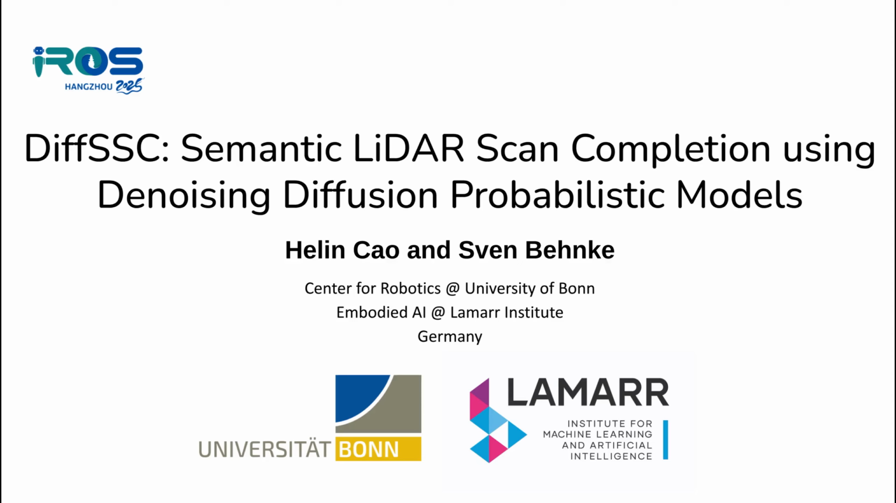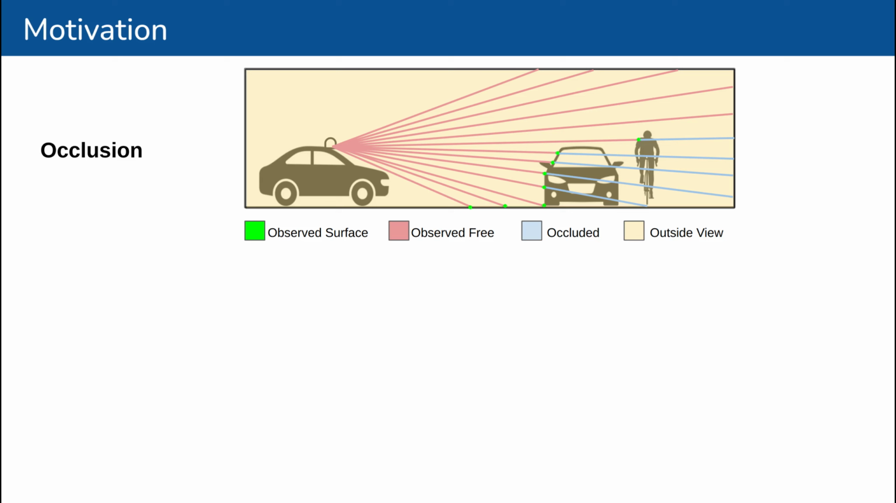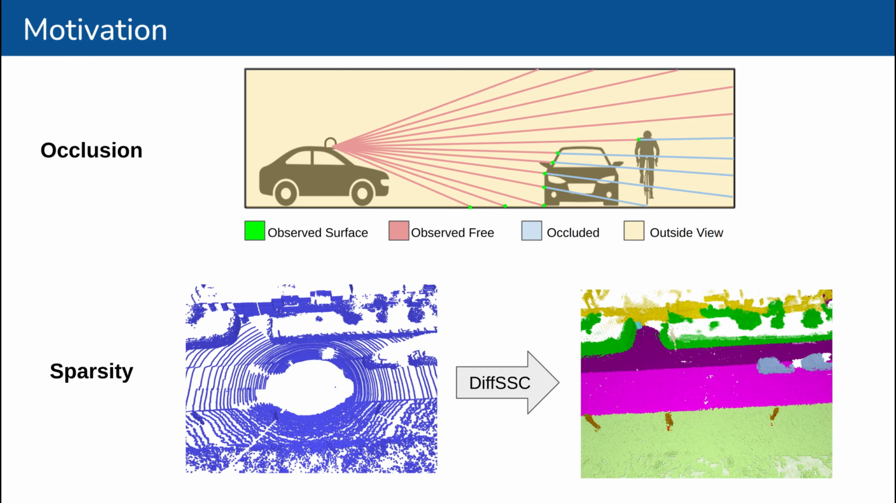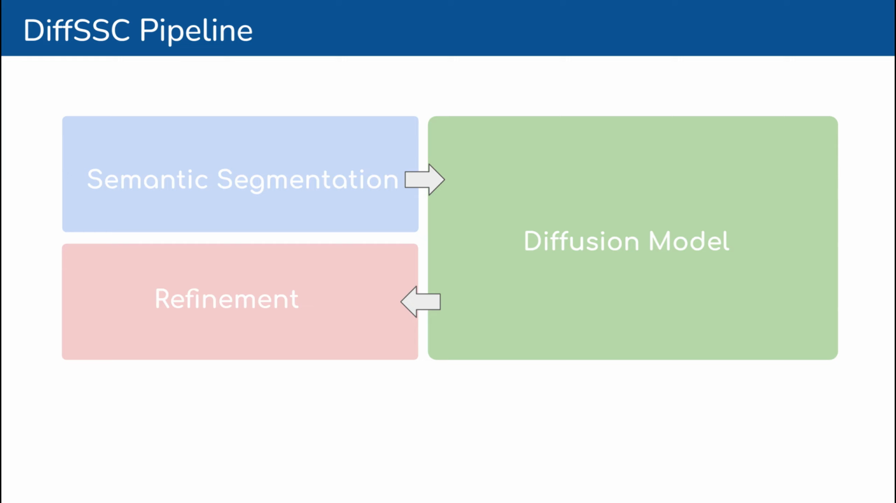We propose a novel semantic LiDAR scan completion approach based on the diffusion model, named DiffSSC. 3D LiDAR cannot measure the occluded regions and gaps between sweeps. To provide dense and semantic scene representations for downstream systems, semantic scene completion has been proposed to estimate the missing semantic point cloud. We complete semantic scenes using a diffusion model as the core component, supported by semantic segmentation and